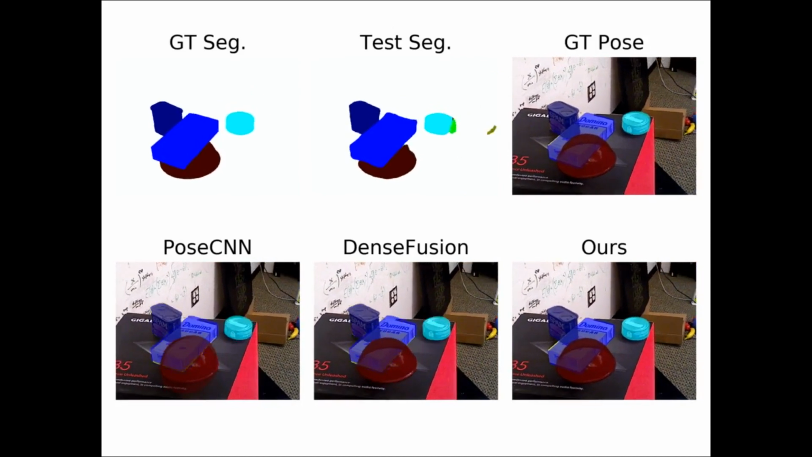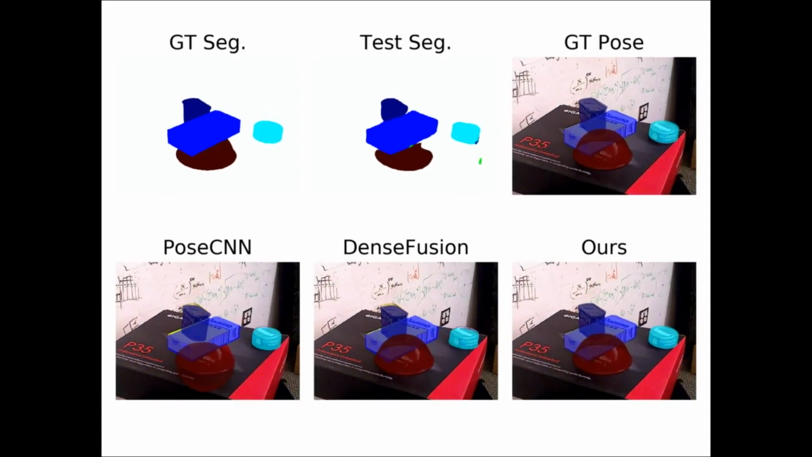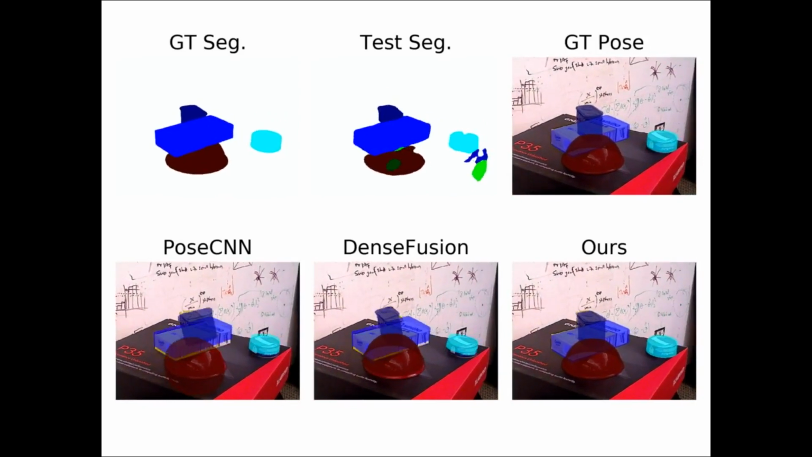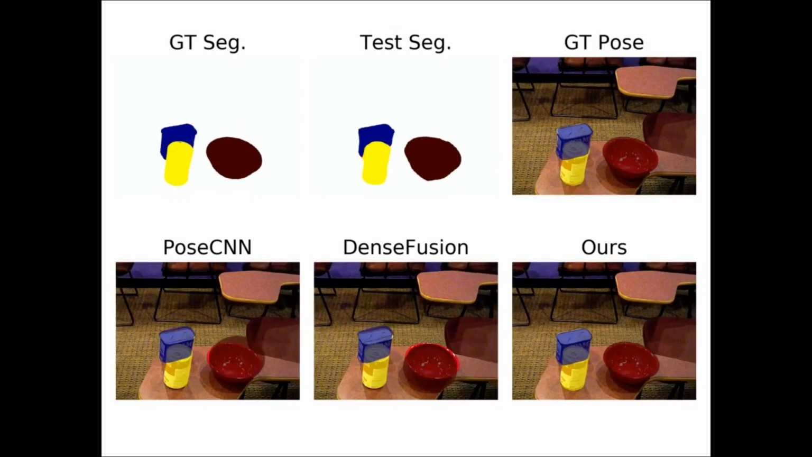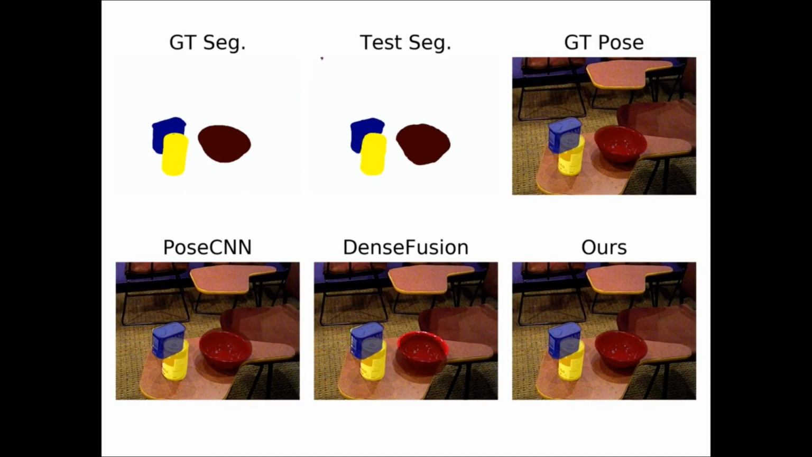Here are more qualitative results. We show the ground truth segment, the segment we use during test time, the ground truth pose, and the performance of the three methods. The pose performances are presented by overlaying the object model on the image using the predicted pose.